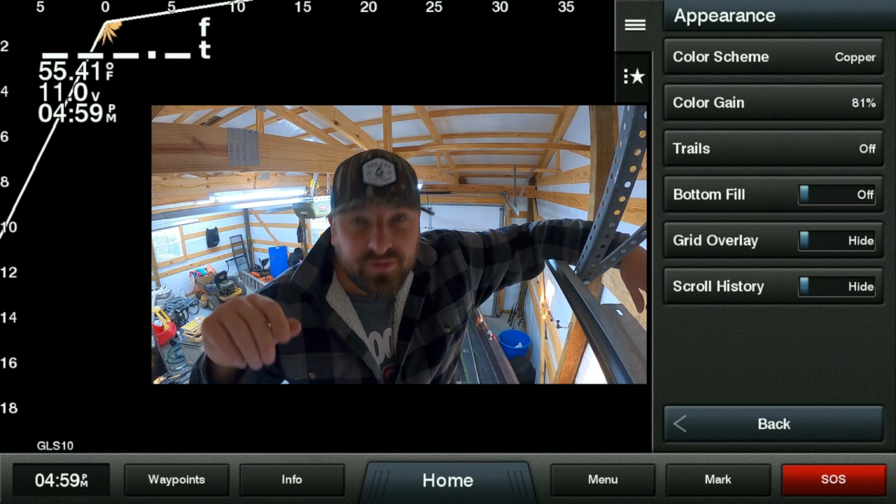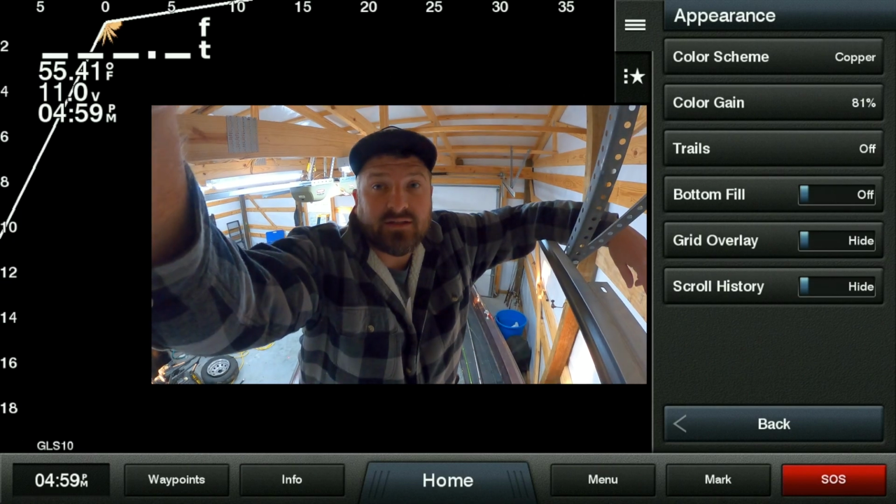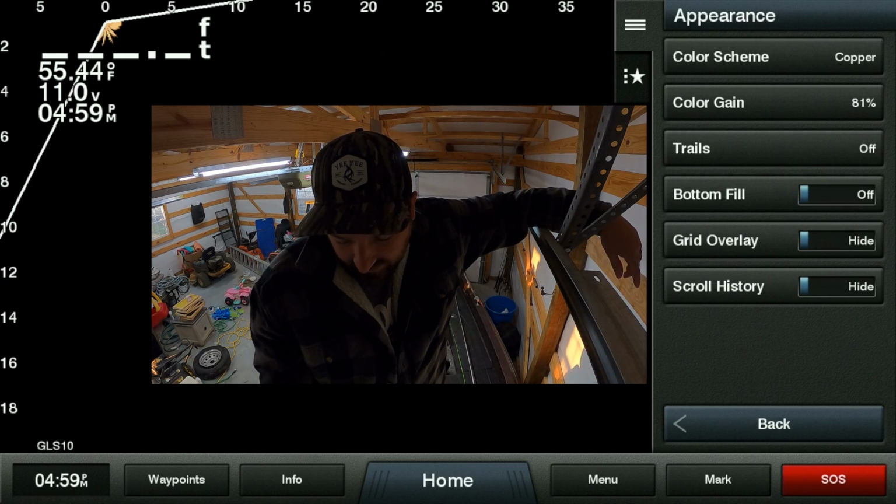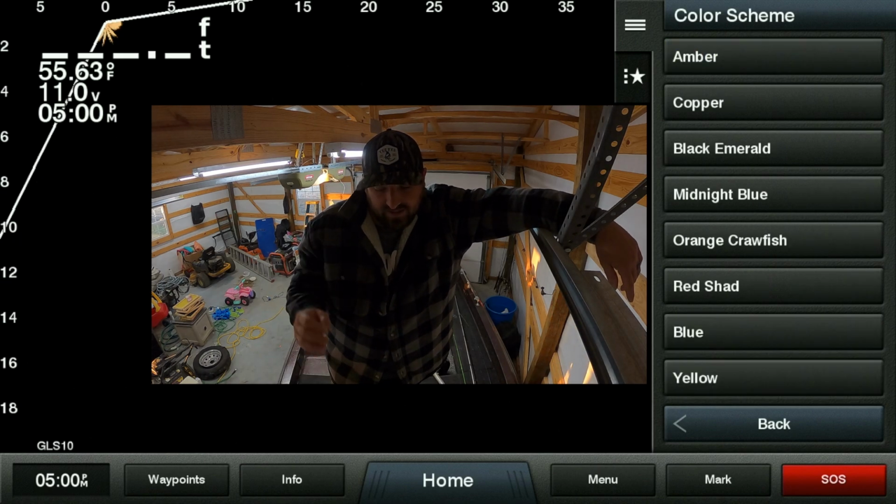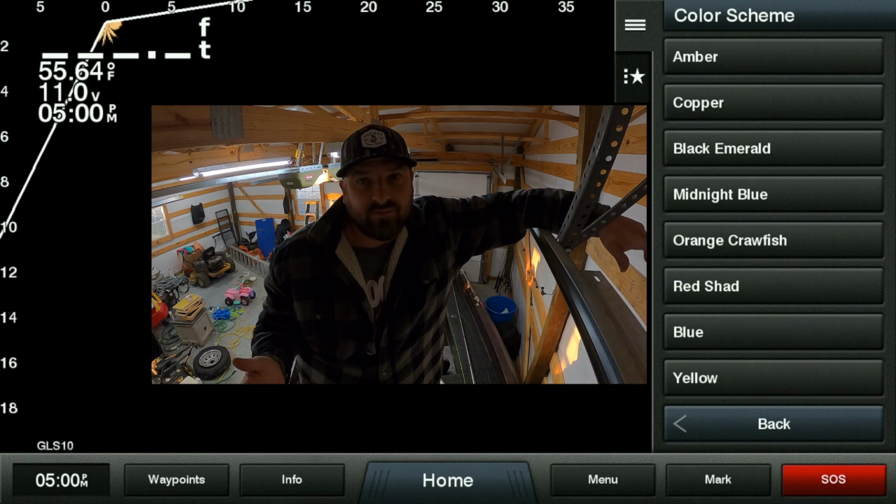All right, so what we're gonna do here, and I don't know if you guys, I mean, you're looking at me, but we'll probably do an overrun with this thing. So what we're looking at here is gonna be the color scheme. Color scheme, that's like probably one of the weirdest things for everybody.